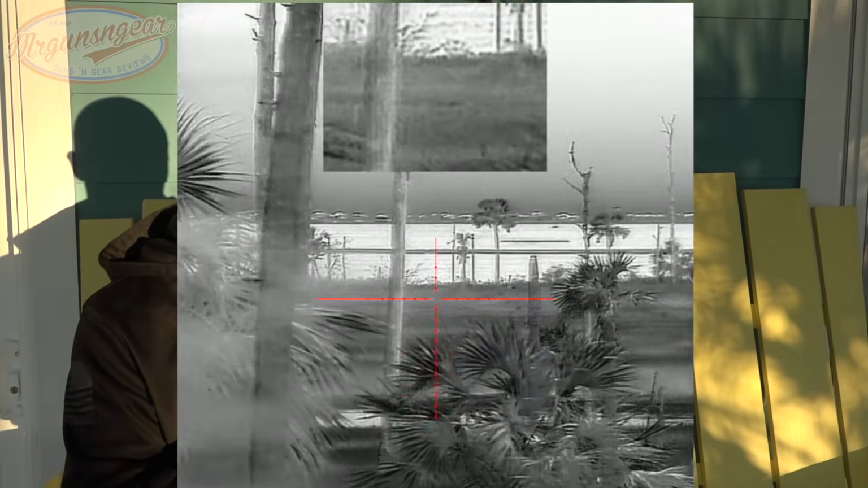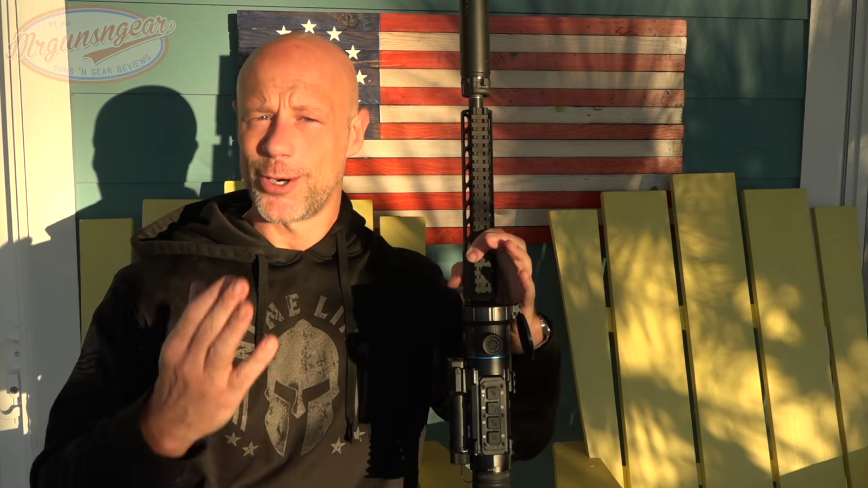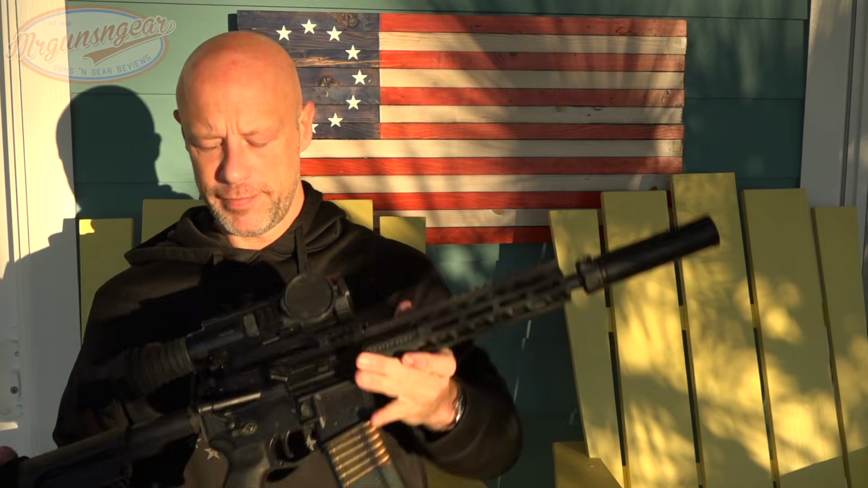I like the fact that it gives you the ability to run multiple batteries and or an external pack. I like the fact it doesn't rely exclusively on internal recording like a lot of thermals do. It allows you to use that micro SD card and switch them out. If you want to have hours and hours of footage, you certainly can do that. But I think it gives you a lot of value for the money.